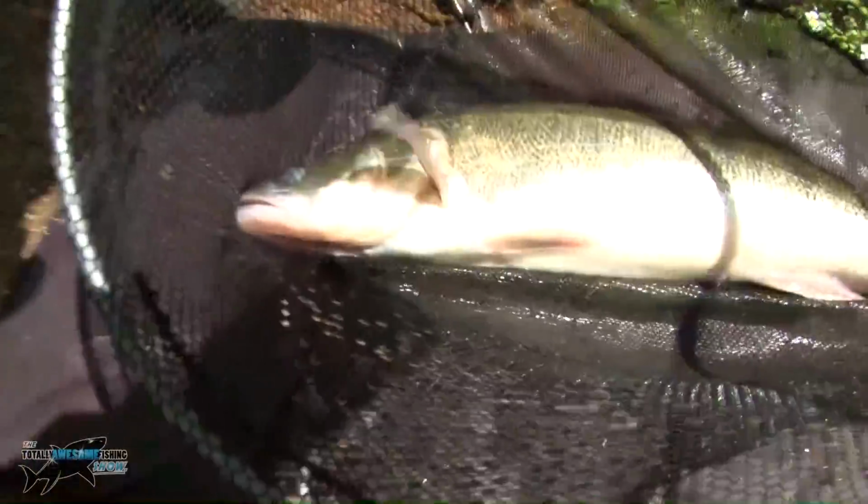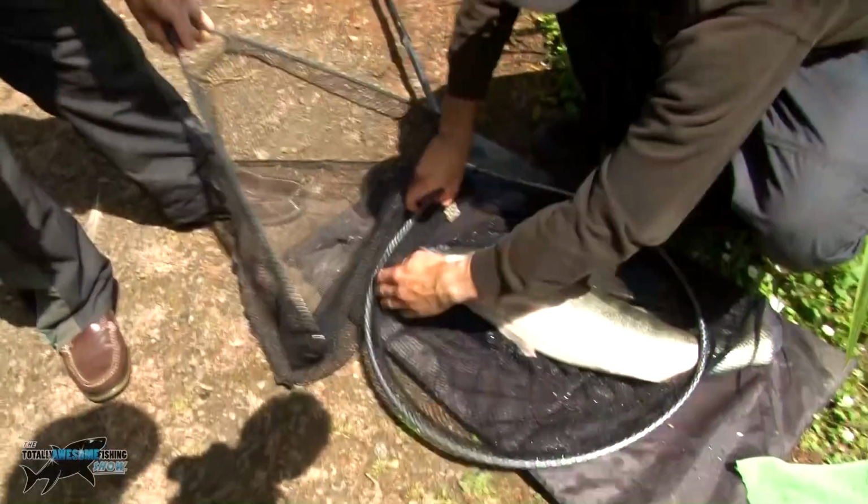Oh, that's got some weight to it. Definitely has some weight to it. That's a nice fish. Look at that. That is a nice fish. That's up there with one of my PBs, I'd say. I don't really think it's over 6lb, so Dave's going to weigh it in his match scales. Here we go. If you'd like to put it in there nice and gently, thank you.